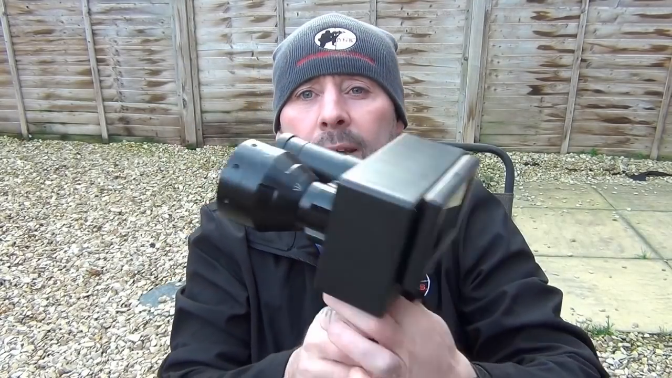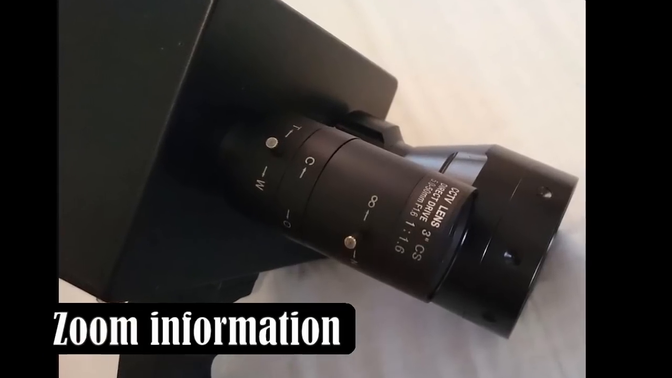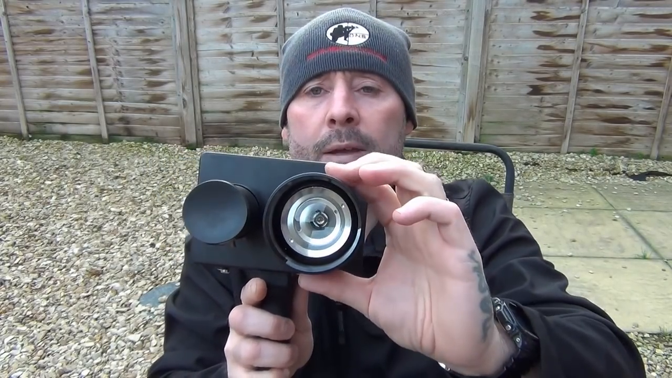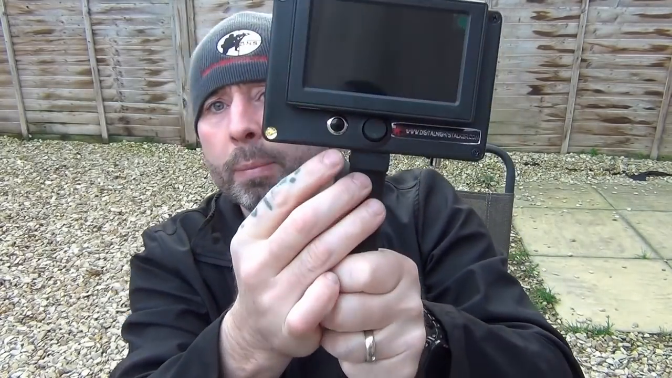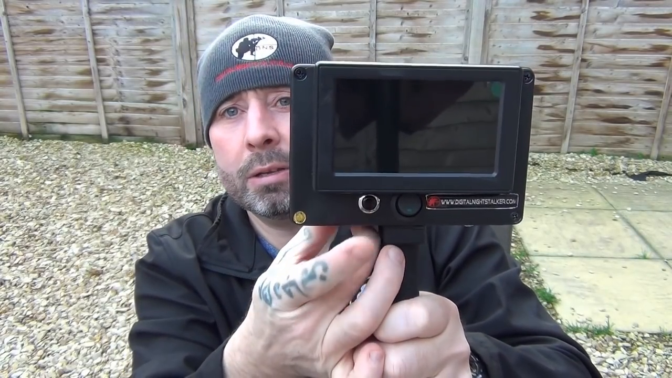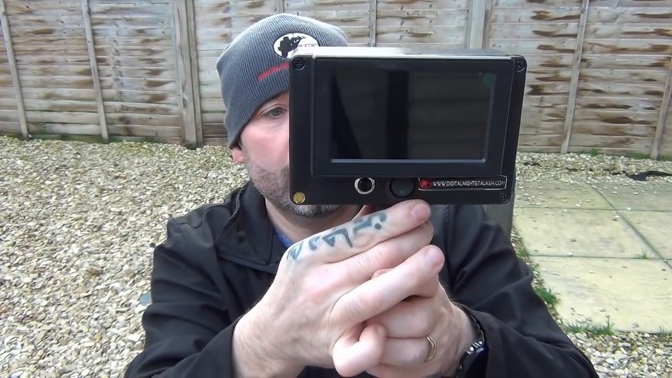So what we're looking at is the Digital Night Stalker spotting unit. As you can see, it's got a zoom lens here, with a cap on it. You've got an IR illuminator here, which you can obviously change the beam from wide to narrow, and actually on the unit itself at the back you'll see this button here. This IR unit is a 3 mode, so it's low, medium and high, and you change that by pressing this button here. Your on-off switch is here, a simple on-off switch, same as on the night vision unit, exact same switch.